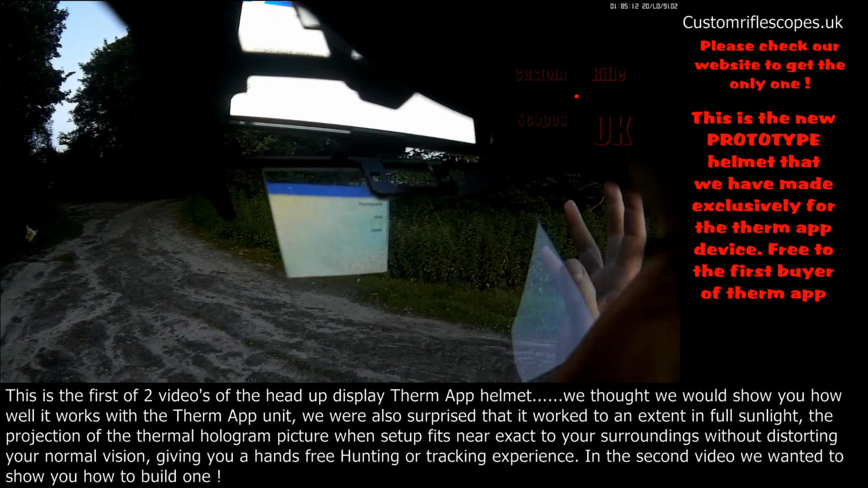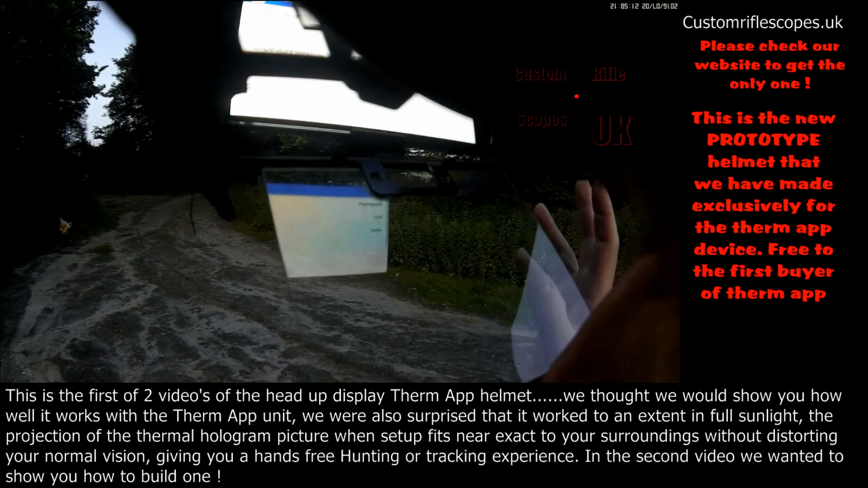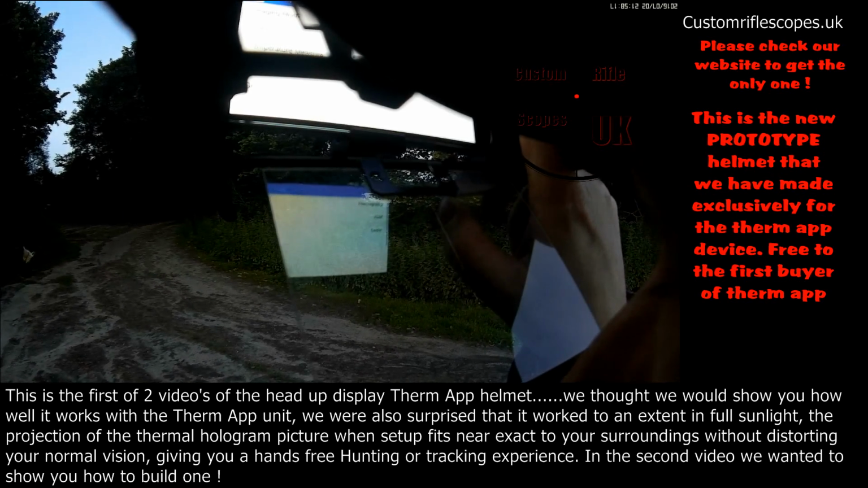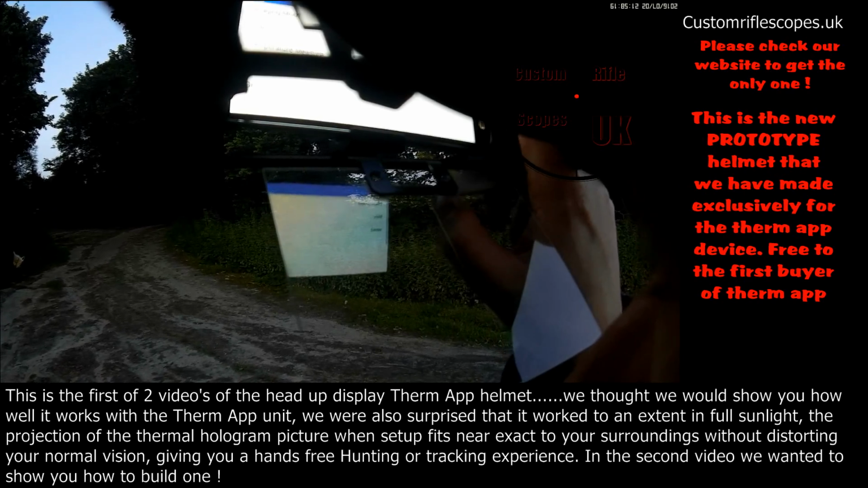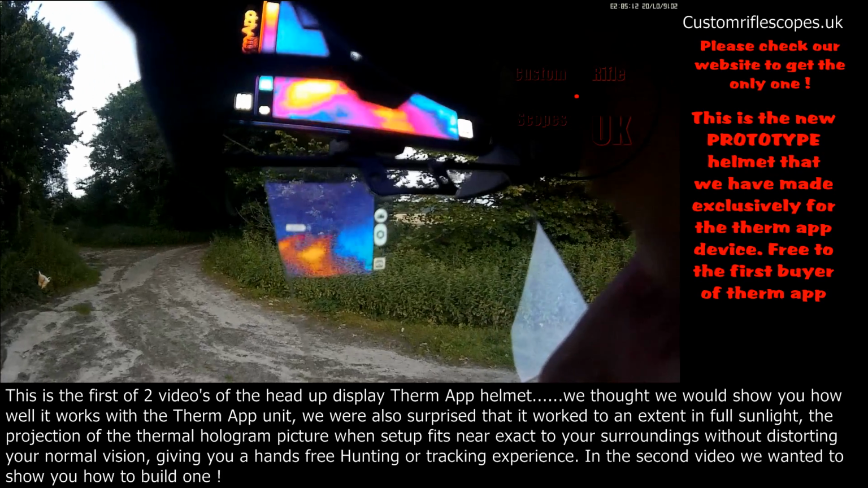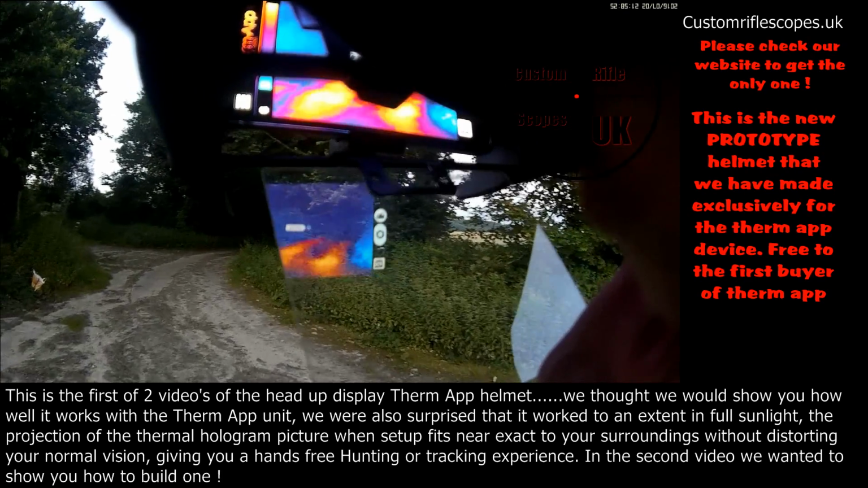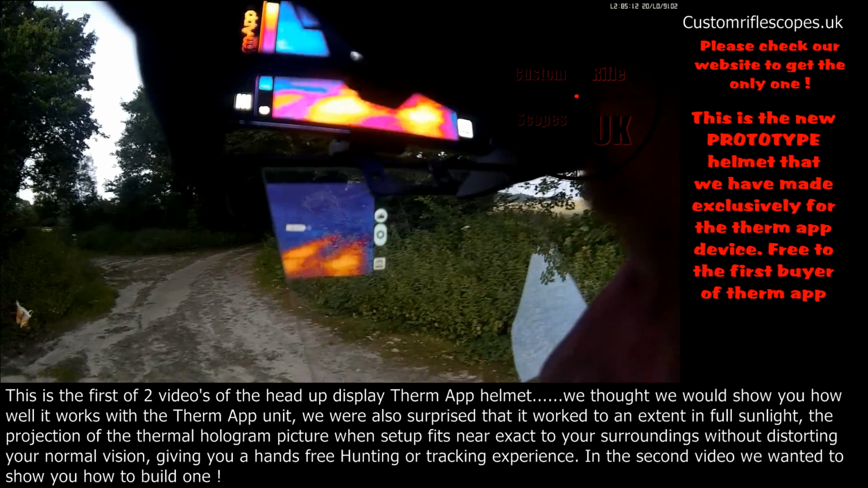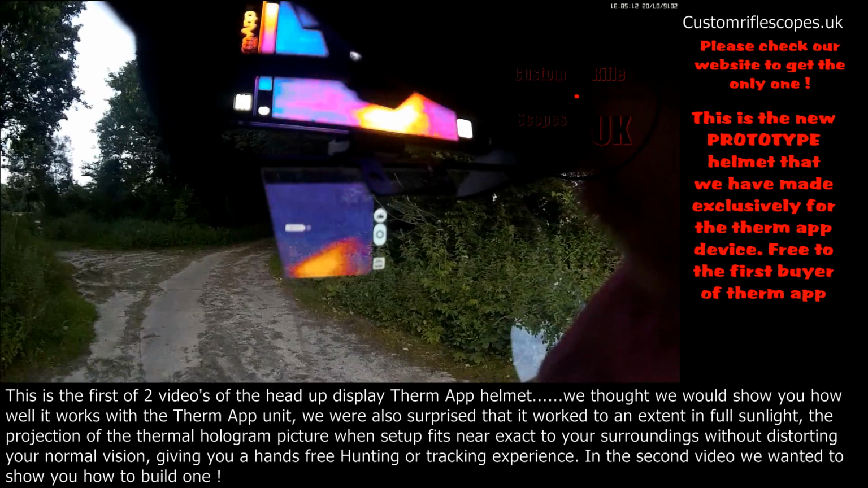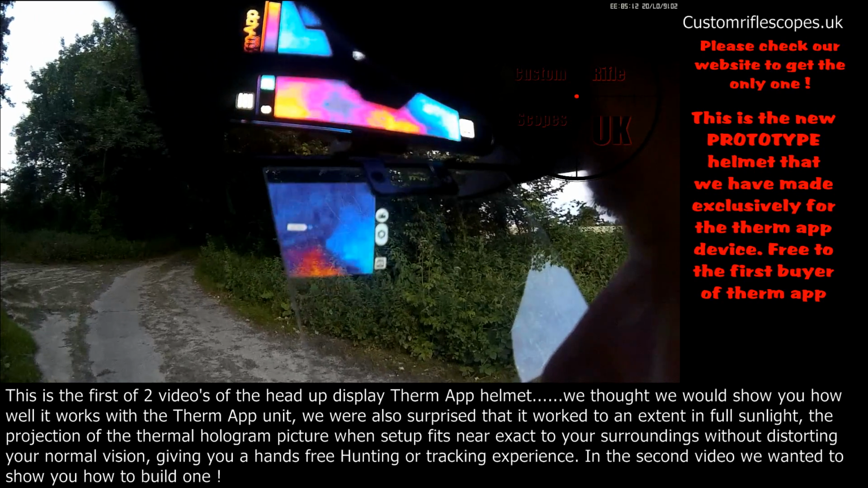You can use other apps, there's not just Therm app, there's other good ones out there at the moment. There's another one that's got even more vivid colours. If you've got a slow phone, it does slow your phone down a little bit, I found, with the other updated addition to Therm app.